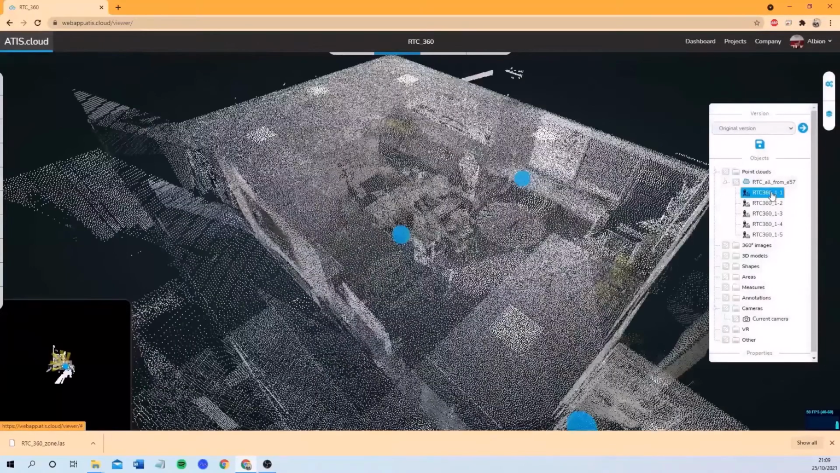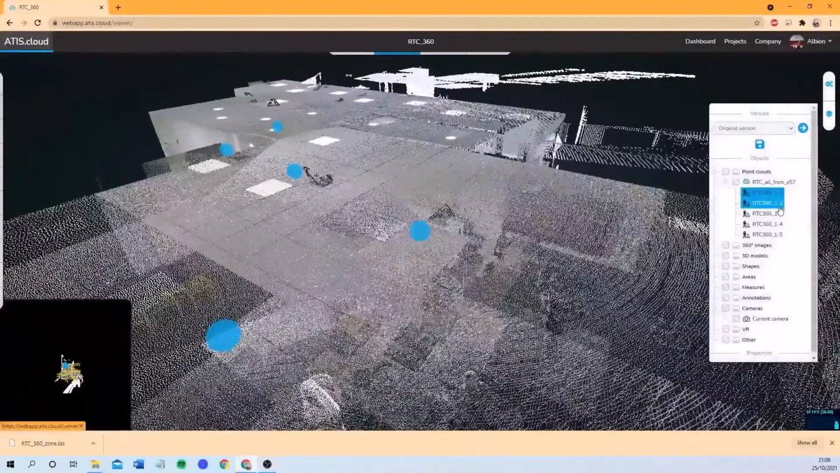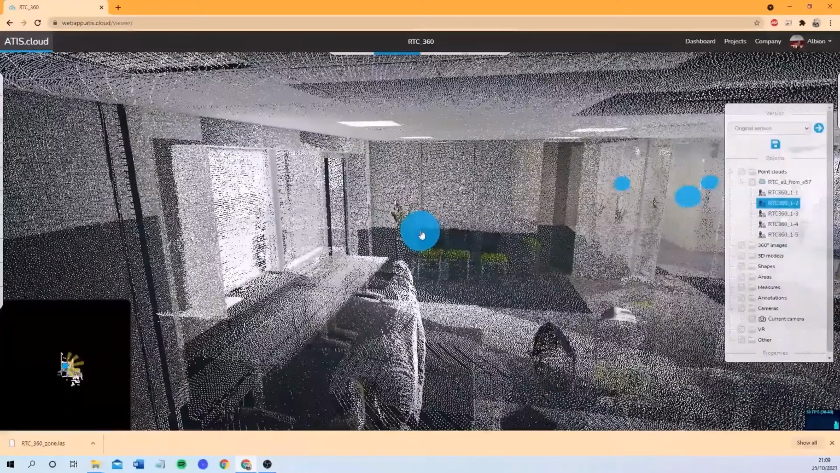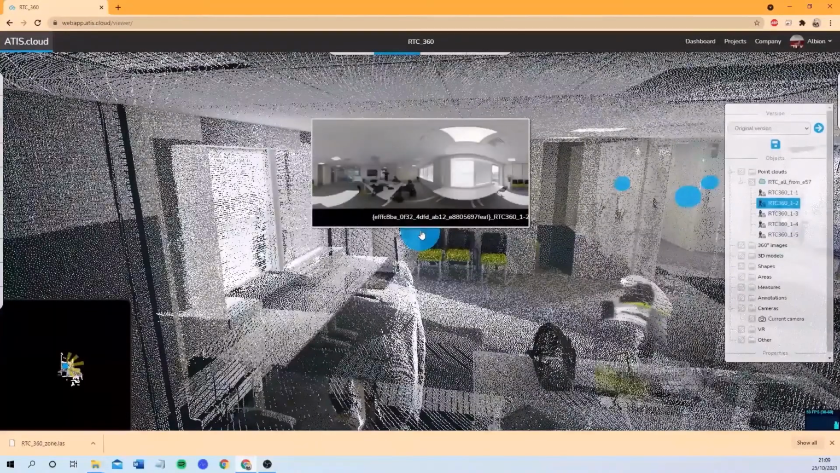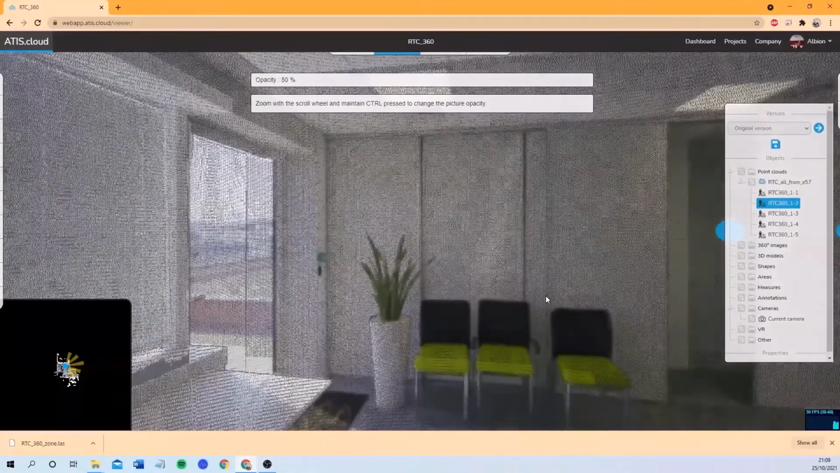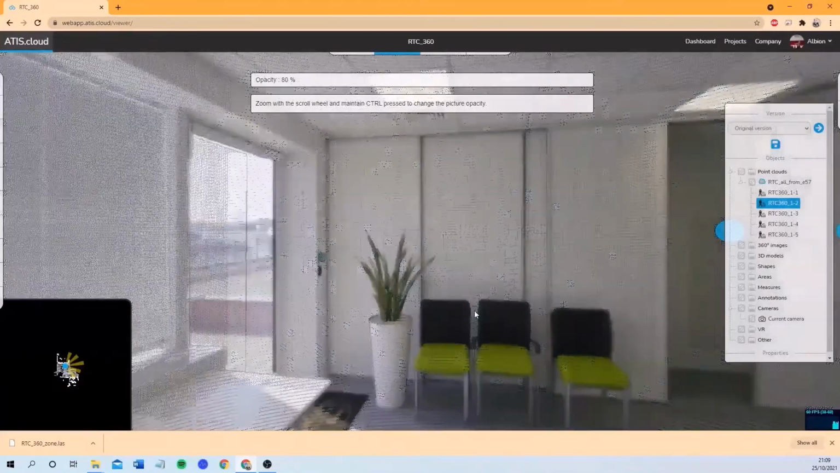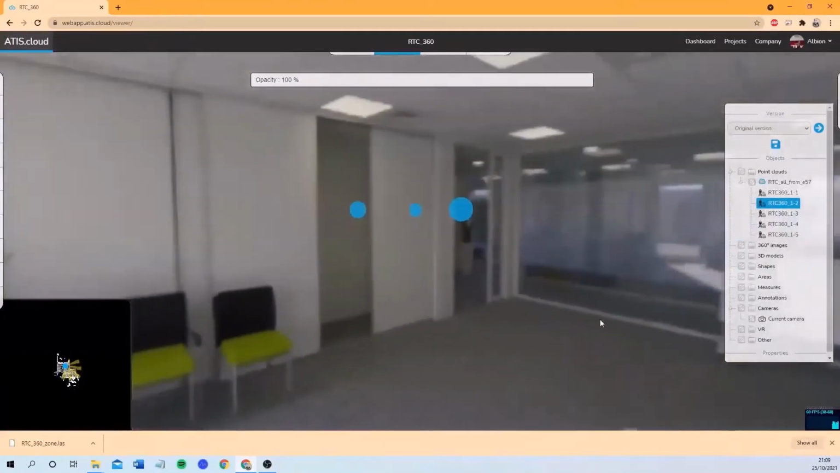If you double click on them, we'll be able to find the exact location for every one of them. And if we hover the mouse over the bubble, we'll be able to have the preview of that. And if we go inside that one, we display the image and of course the point cloud by changing the opacity. So in this case, we see that the image is not that good quality.